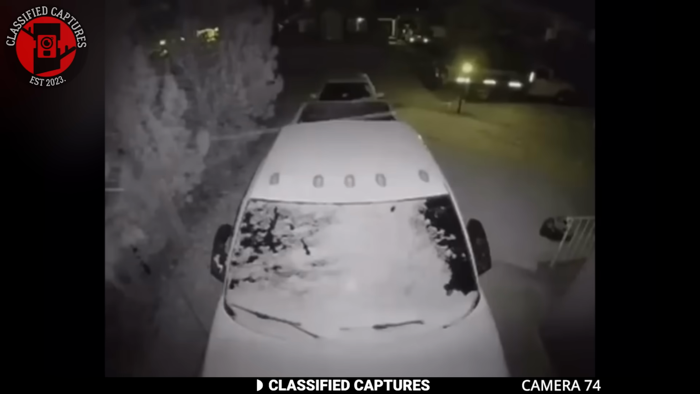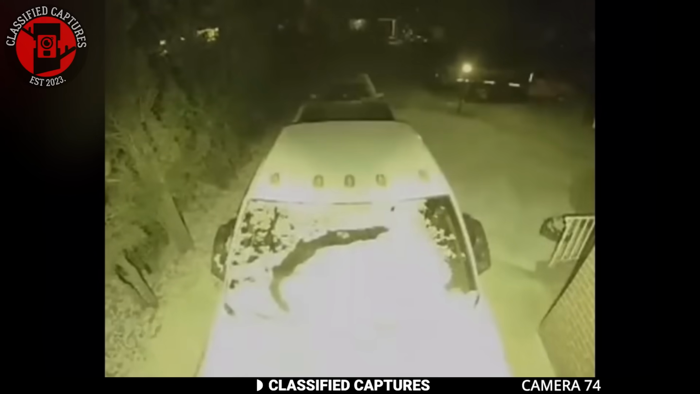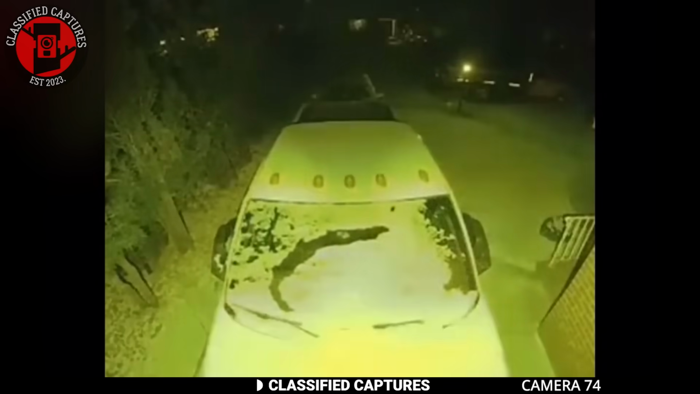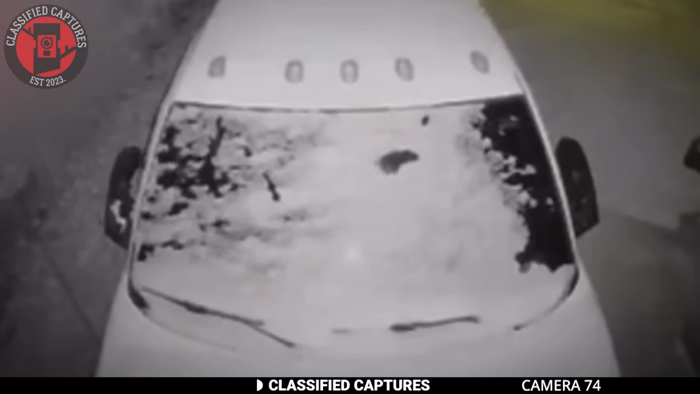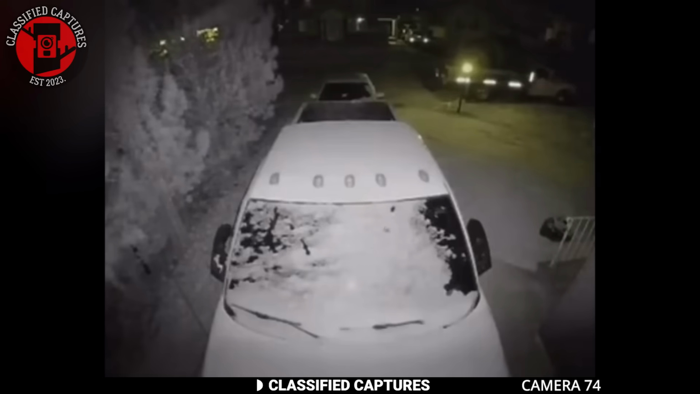A home Ring camera caught something eerie on tape. A man had parked his car outside on a snowy night. The windshield was covered in a thin layer of snow, untouched, until something strange happened. Out of nowhere, a streak appeared on the windshield, a deliberate mark, but there was no one around. No visible movement, no hand, no object.